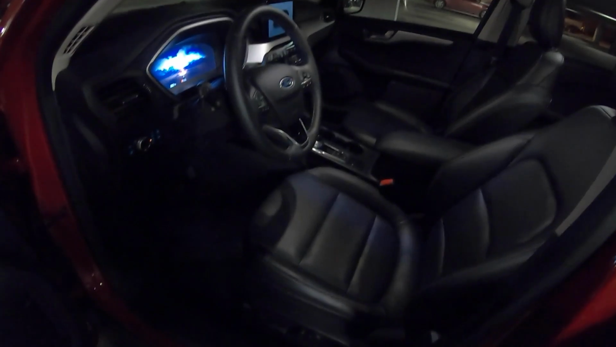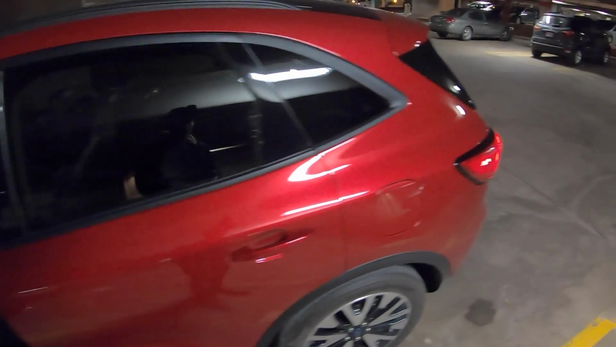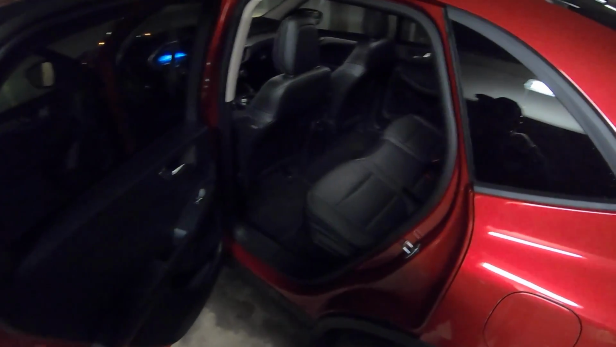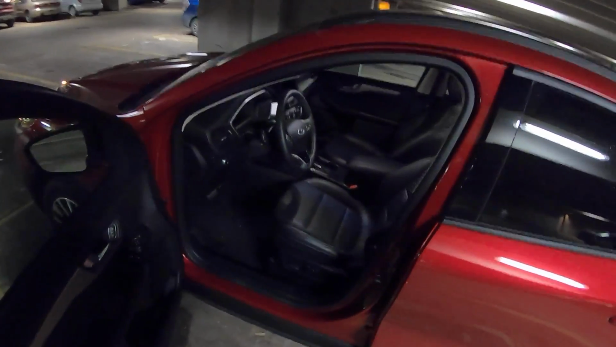Really, the only thing I don't like about this Escape is the interior quality isn't amazing. There's a lot of these big slabs of plastic, but honestly, it's not anything different from what Ford has been doing for quite a while. And if you really care about interior quality and lack of plastics and stuff like that, there's a lot of other options in the market. I would say I'd kind of look past a lot of that stuff.